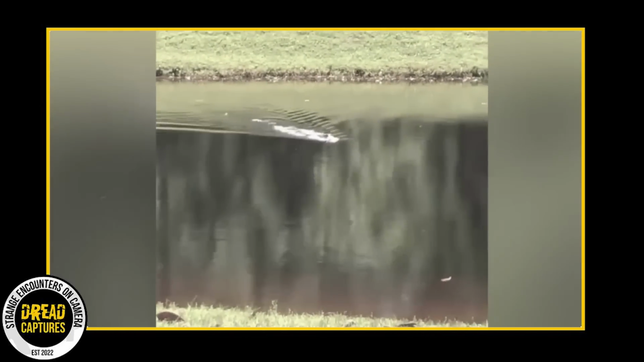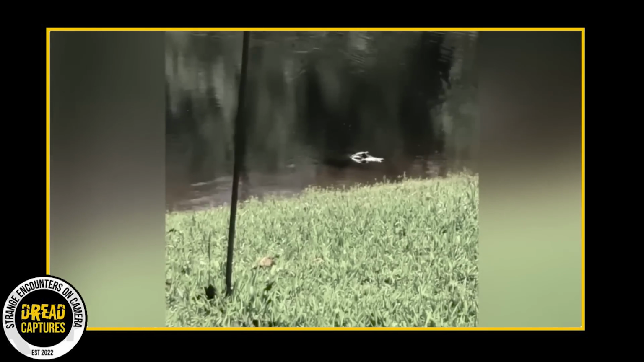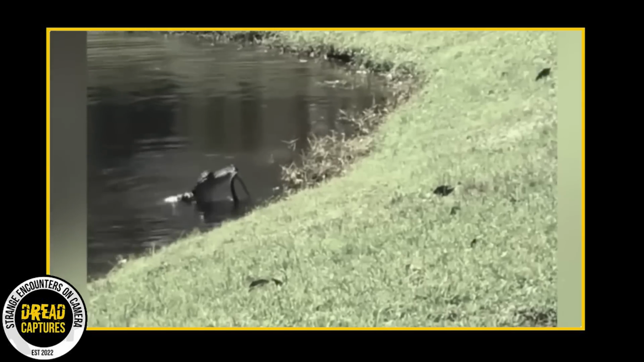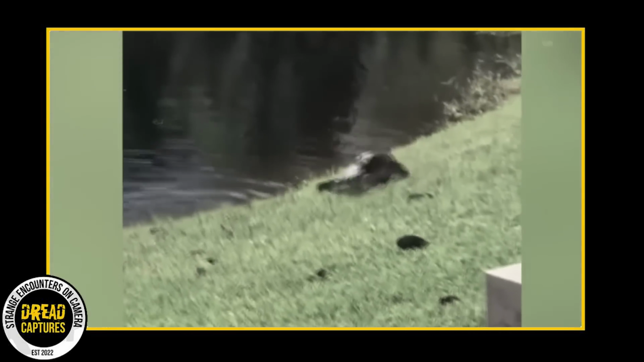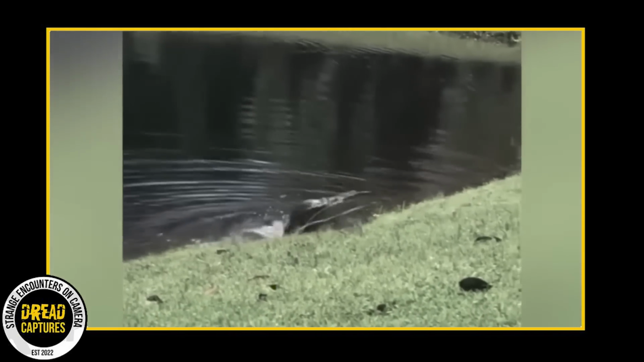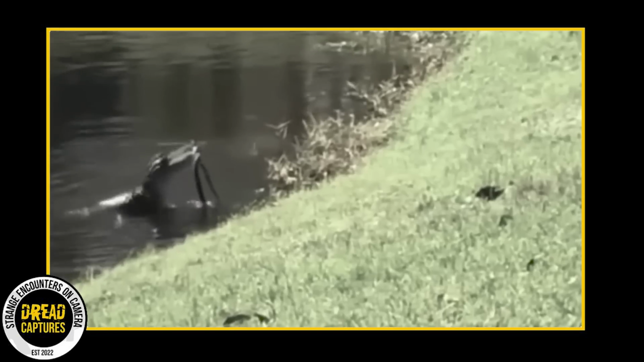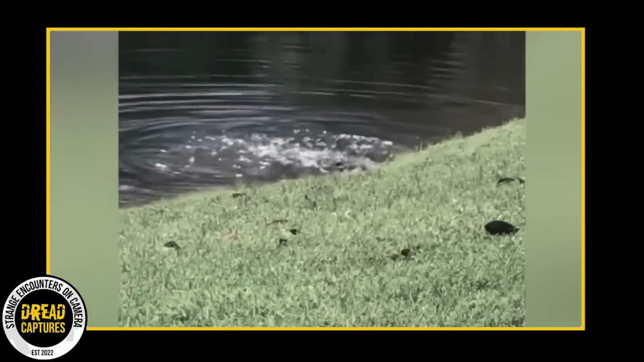I wouldn't guess that this is something you see every day. A small alligator has spotted a snake on the bank of a pond. He beelines over, and it's pretty clear he has one thing on his mind. He's gonna make that snake lunch. He slows right before the grass as to not startle the snake. Then he quickly scampers up the bank and makes quick work of the snake, whipping and slinging it through the air. Just an incredible camera capture.